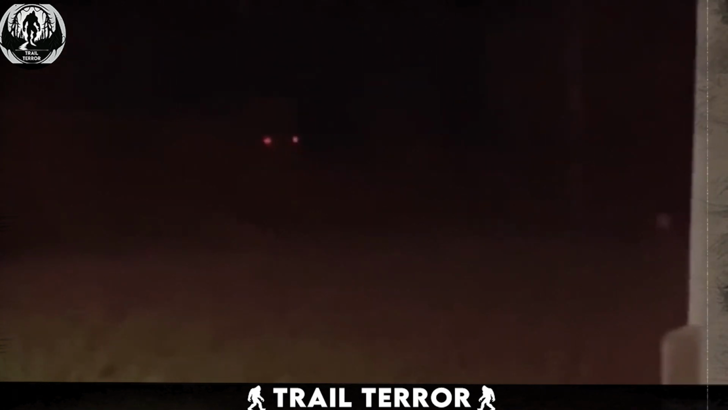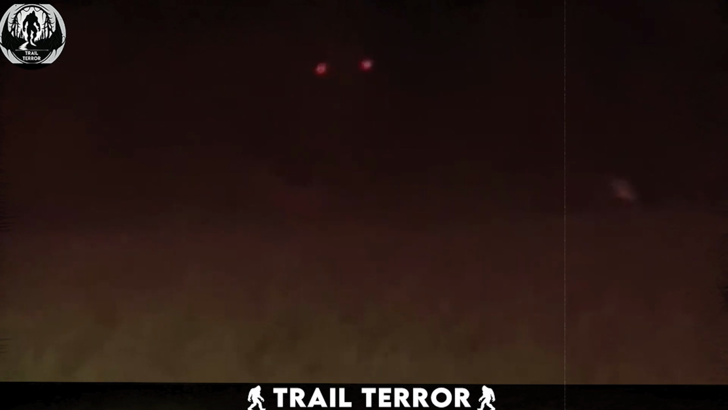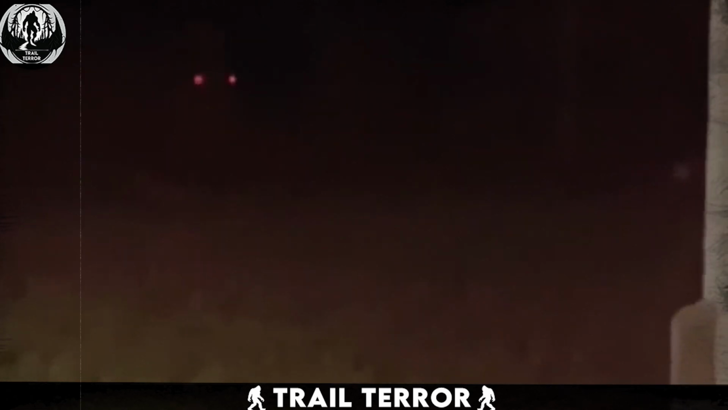In this eerie video, taken in a dark open field, we're presented with a chilling sight, a pair of red glowing eyes peering out from the distance. The darkness shrouds the creature, leaving its shape and identity to the imagination. The video, with its minimal visibility, creates a sense of suspense and unease. The glowing eyes, a classic element of nocturnal wildlife, hint at the presence of an unknown being lurking in the shadows. This fleeting glimpse is all that's offered, leaving viewers to wonder about the creature's intentions and nature.